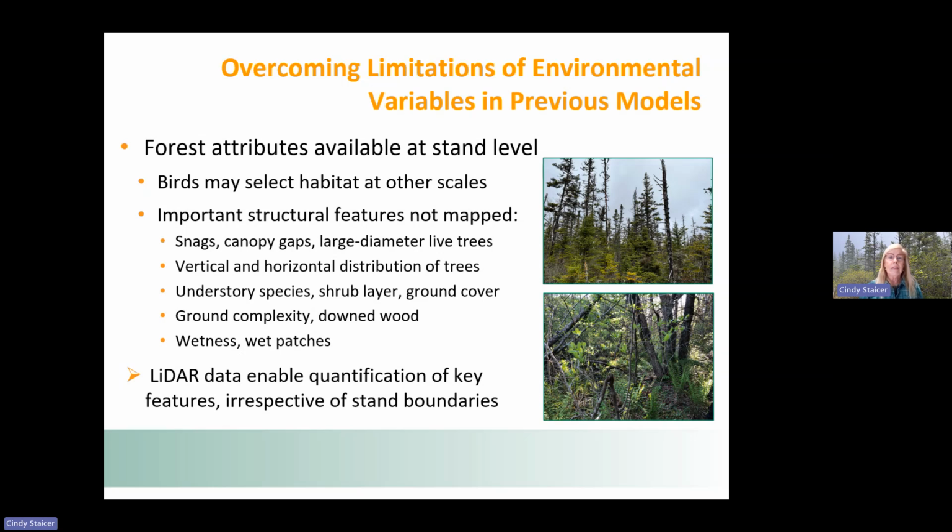But birds are likely selecting habitats at other scales. And structural variables, for the most part, are not included in FRI data. Things like snags and canopy gaps and large diameter trees.